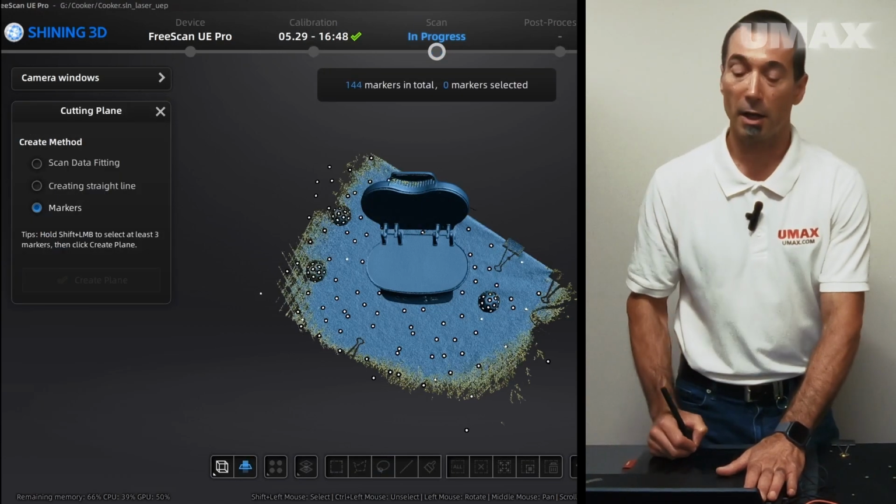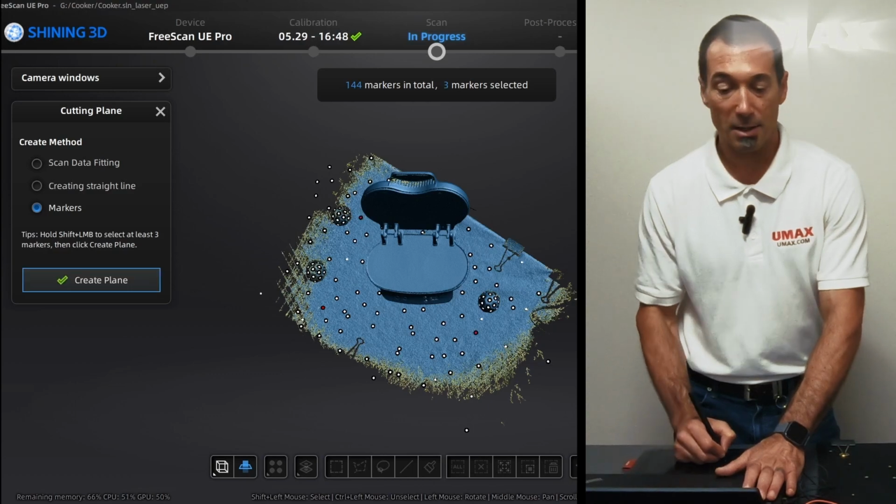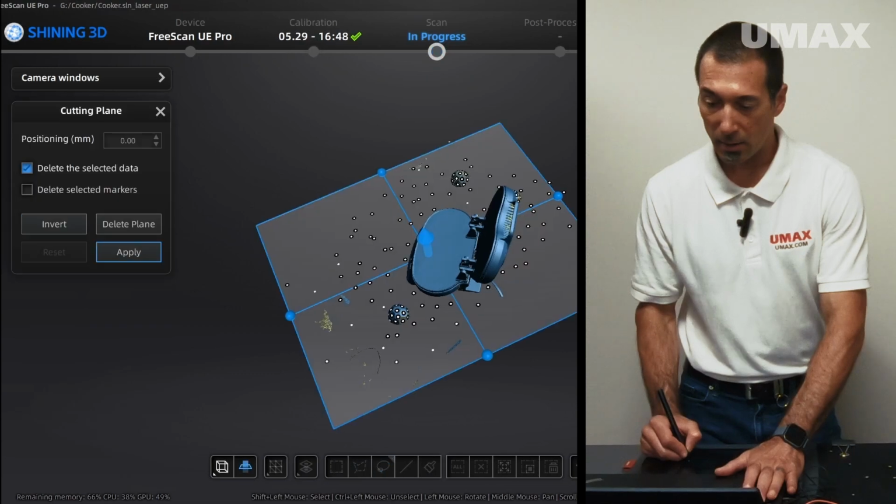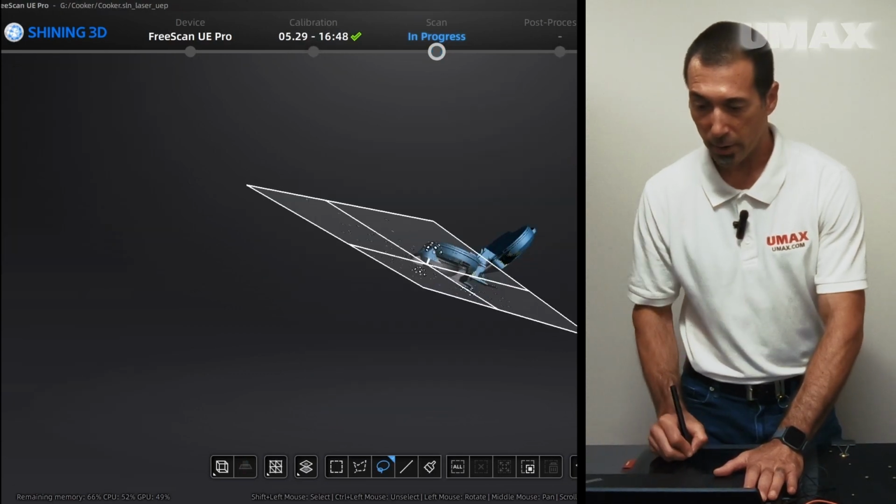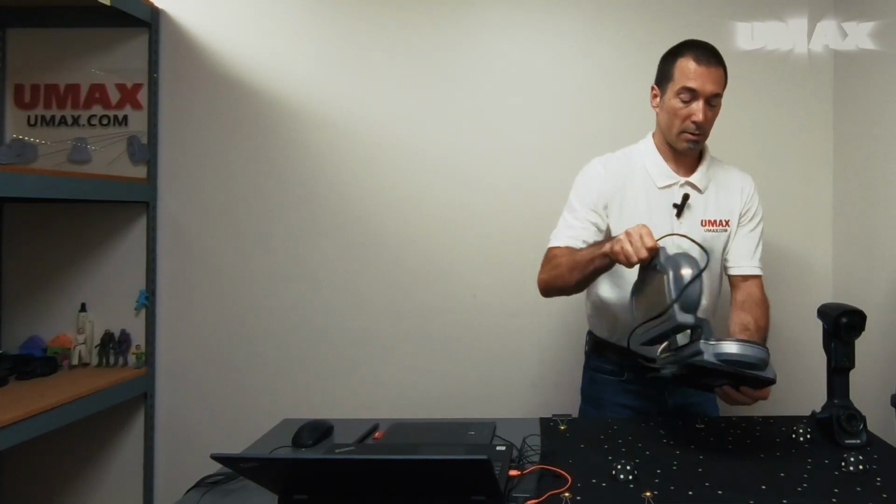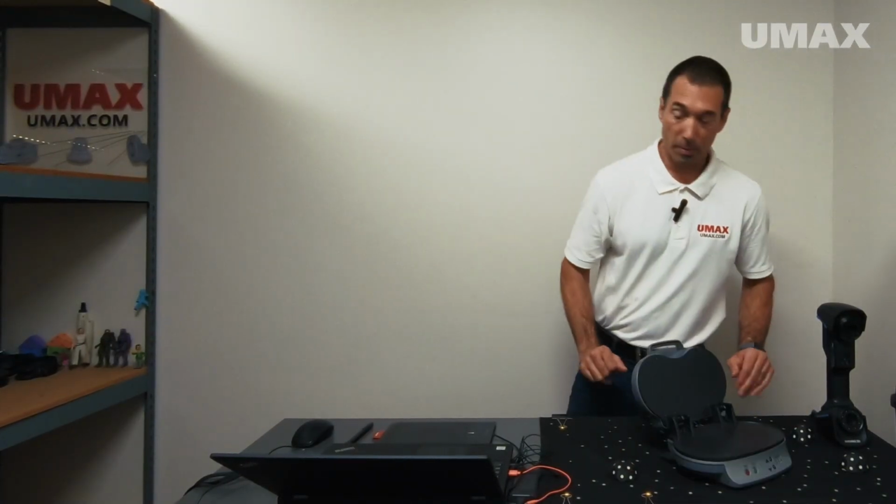So let's go ahead and create a cutting plane, use marker mode. I only need to select 3 markers. Cool. So now I'm just going to clean up some of this excess data. Shift click. I think that's it. So super fast. Go ahead and apply that edit, and now I'll turn this towards me. Markers should be good right there.